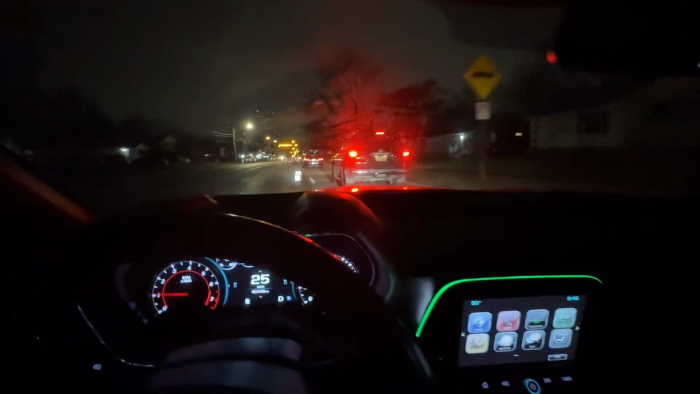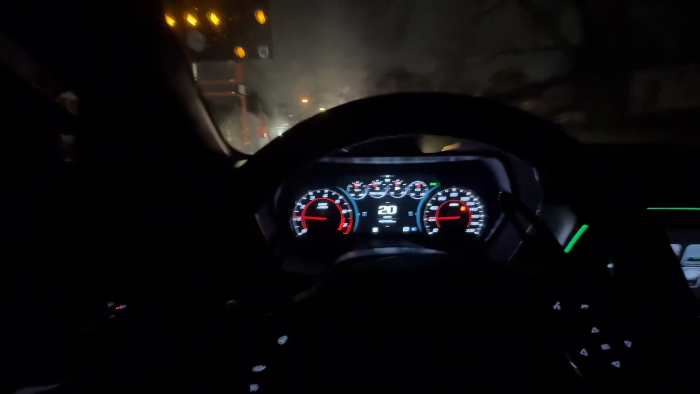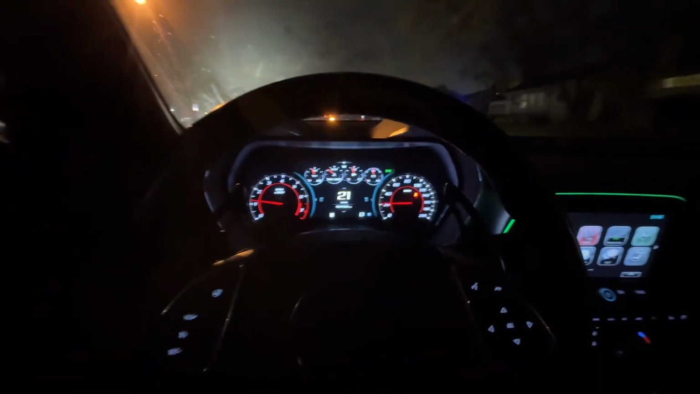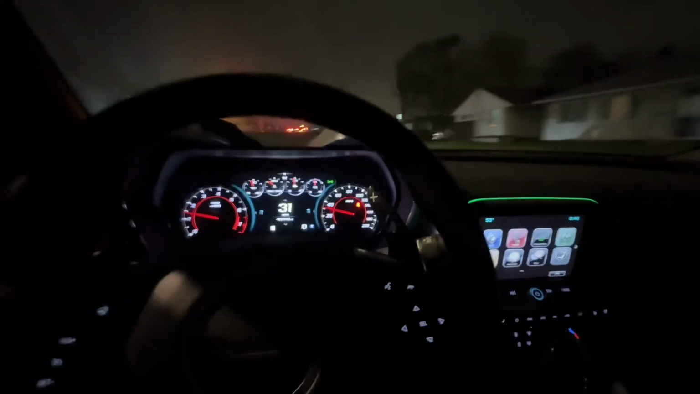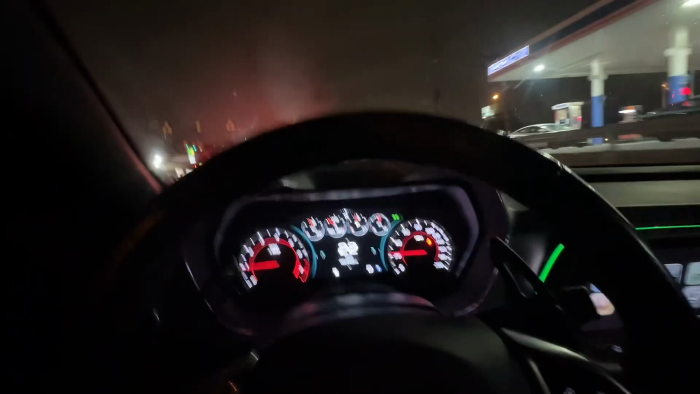This is what I'm talking about, man. This damn construction. What is all this? The whole damn city's under construction for no reason. This is weird. Yes, please. Give me the alley. Give me something.